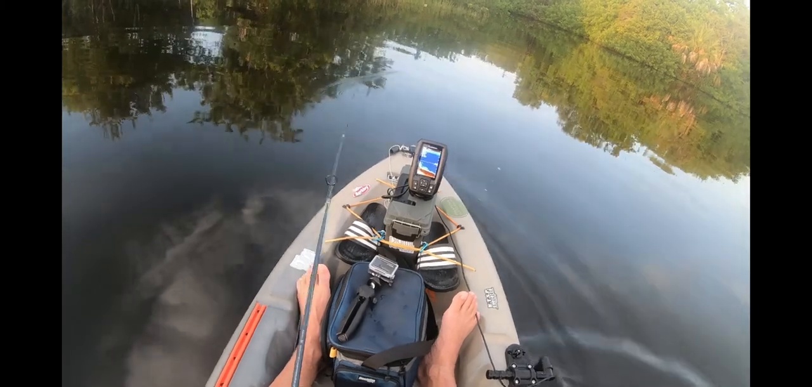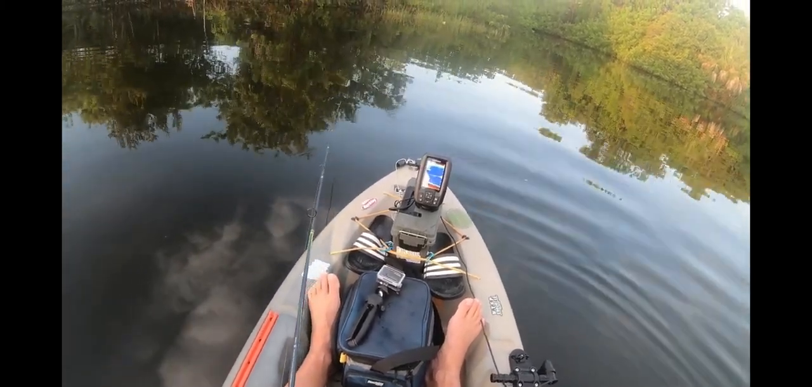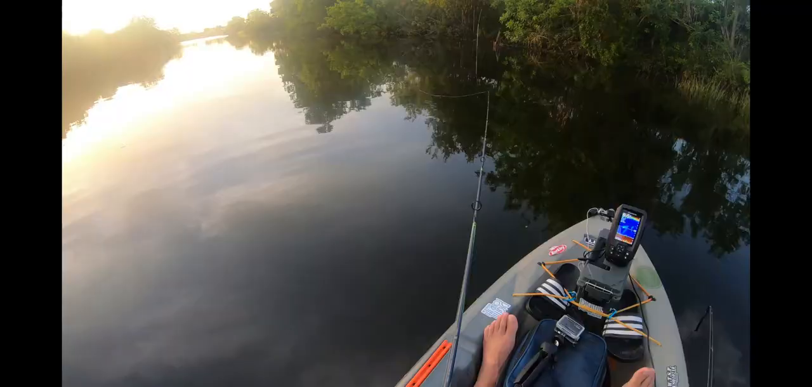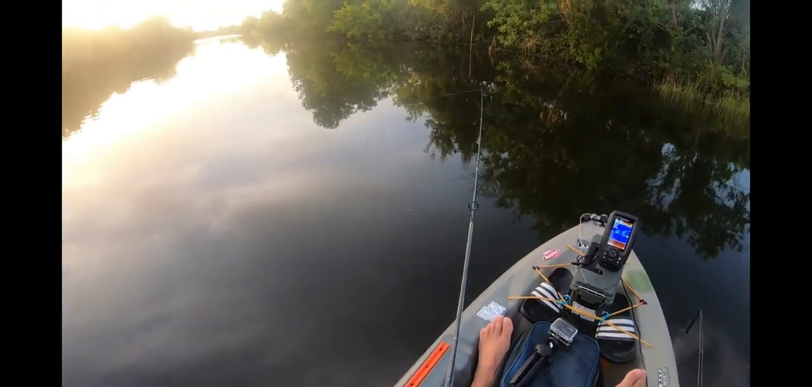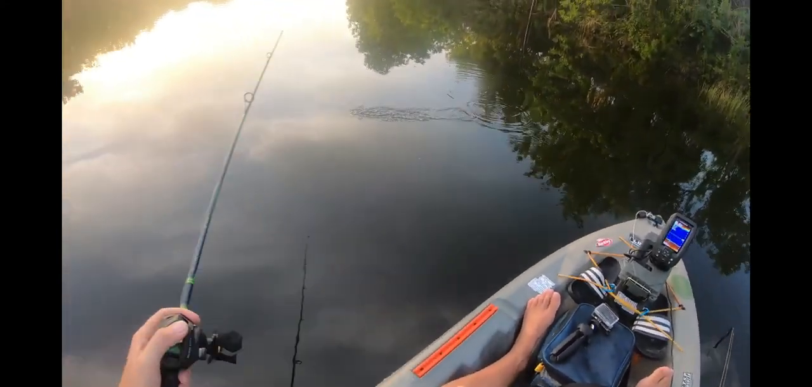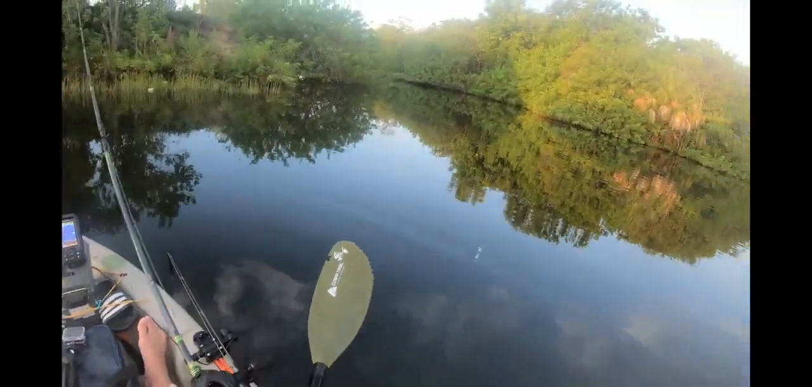Marking something. Now we've been striking out. Last night we did not catch a thing out here. Carrie caught one bluegill. And that was it. Not a bass to be had out here last night.